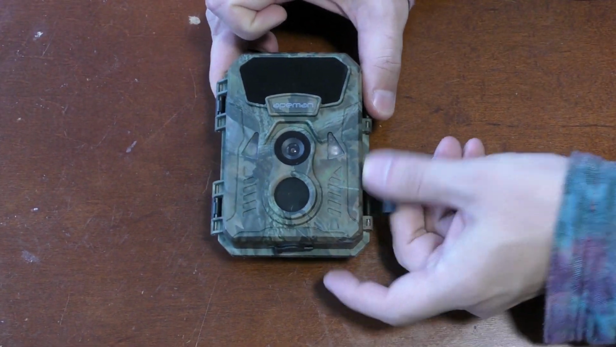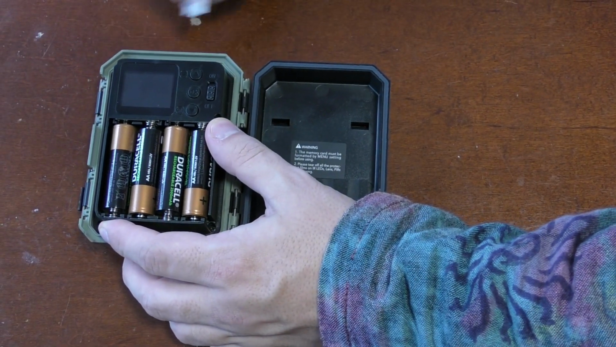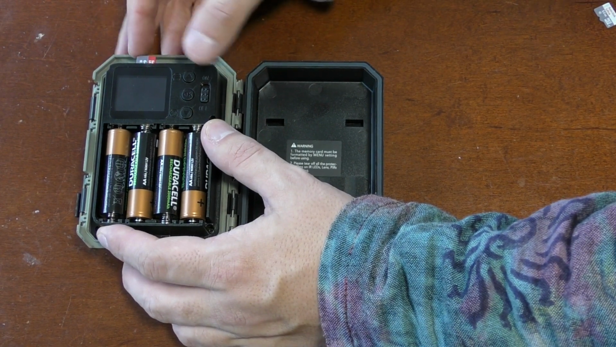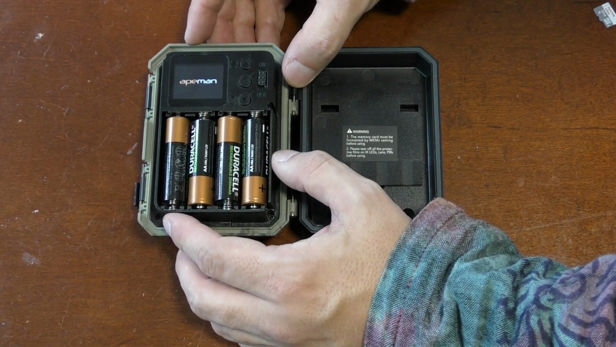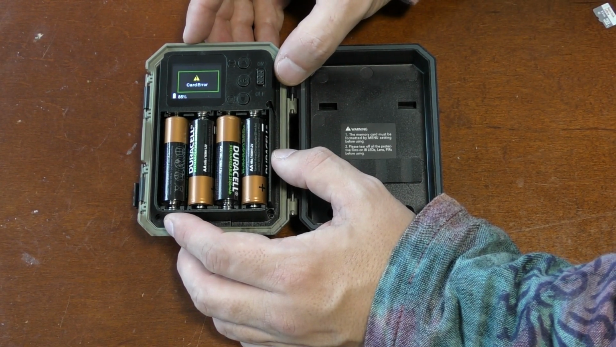Okay, so here is my Apeman camera. Let's open it up. Let's take out the 32 gig card. Place in the 64 gig card. Again, another possible costly mistake if you don't know what you're doing. Let's switch it on. I've never done this before on this camera, but I'm guessing it's going to be exactly the same. Card error.